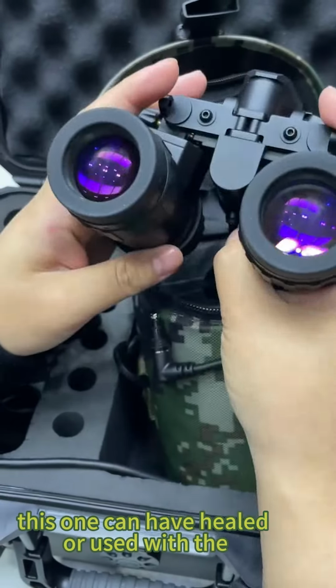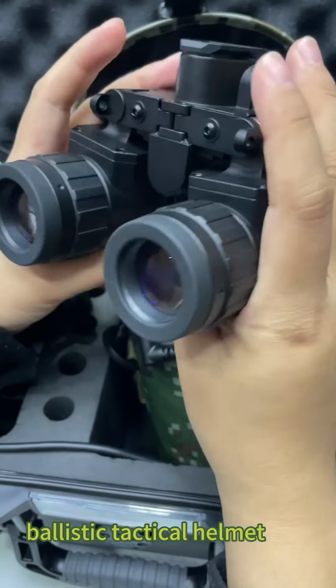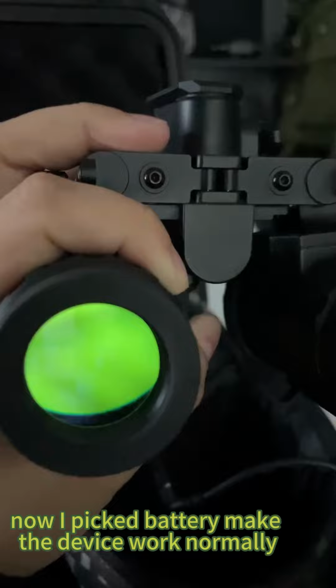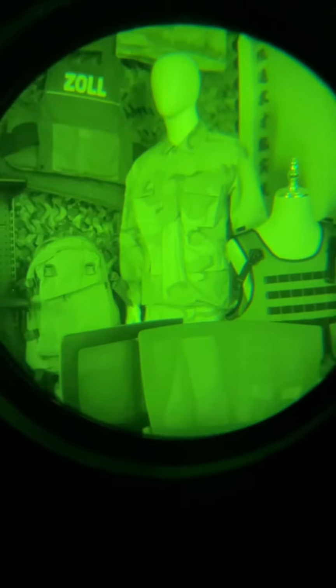This one can be handheld or used with the soft helmet or with the ballistic tactical helmet. And we'll show you the performance later. Okay. Now I put this battery in, make the device work normally, and you can see it's very clear, right?